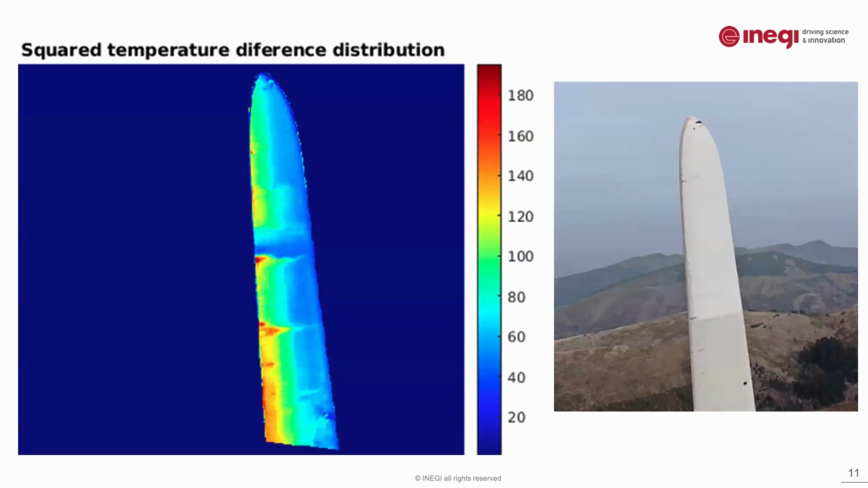It would be possible to say that the extension finished here and the old blade would finish over here. But that's not correct, because the extension needs to fit over the existing blade. And that's exactly what we see over here. Perhaps we see 3 areas here.